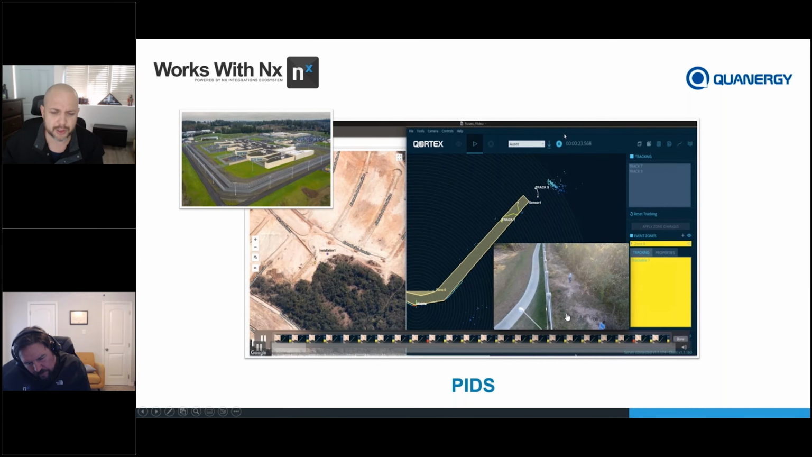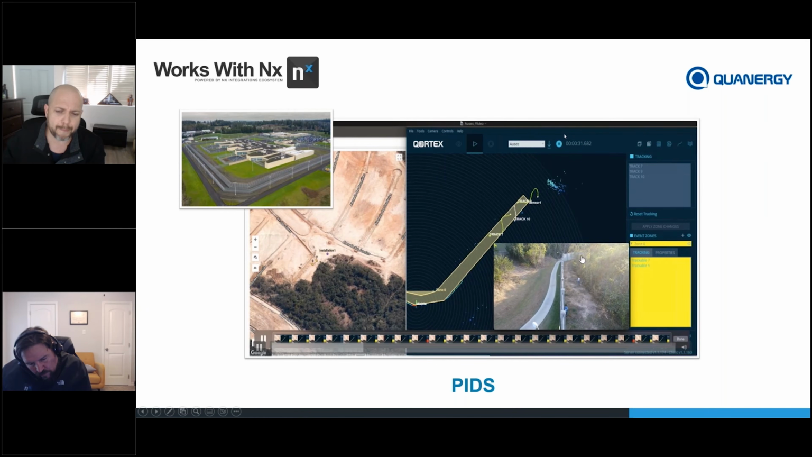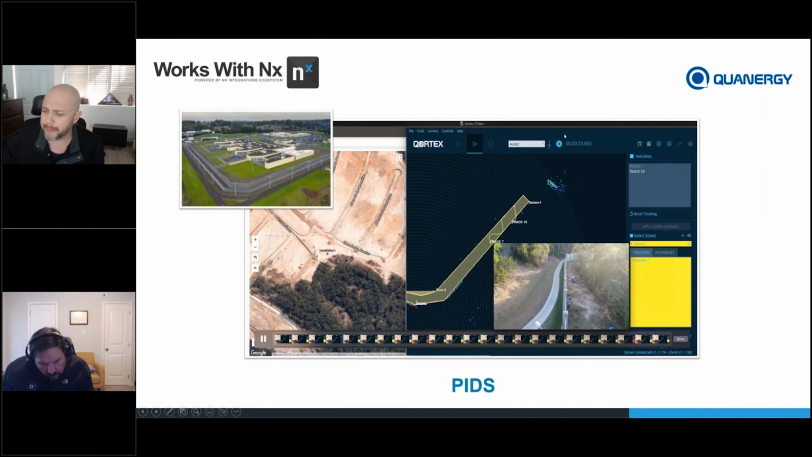We don't do any of that stuff. This is just something they did on their own. Once the alarm, the fence line is triggered, then they start tracking any potential threats up and down the fence line, as you can see right here.